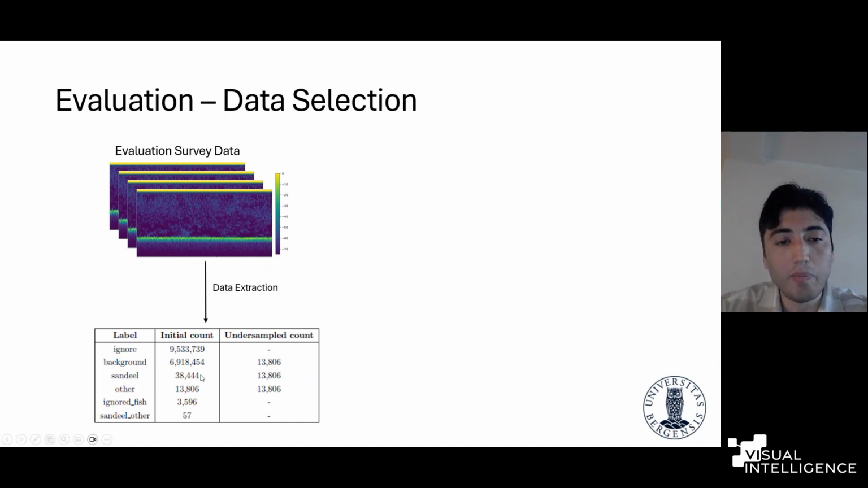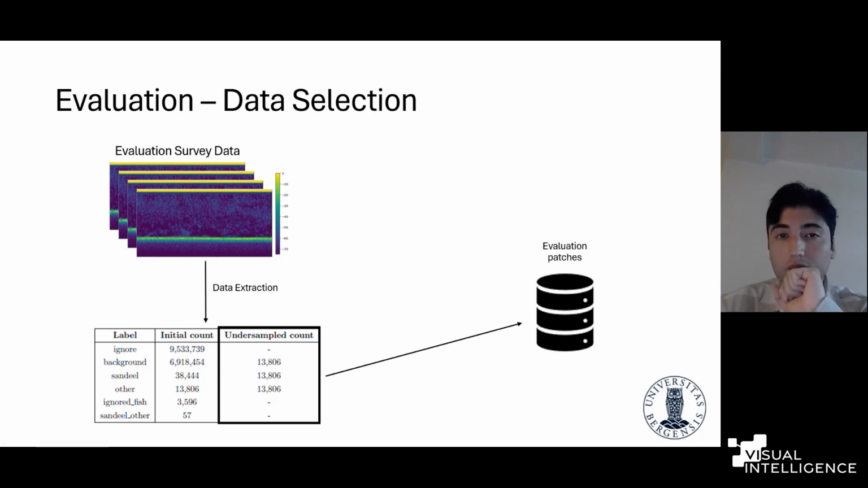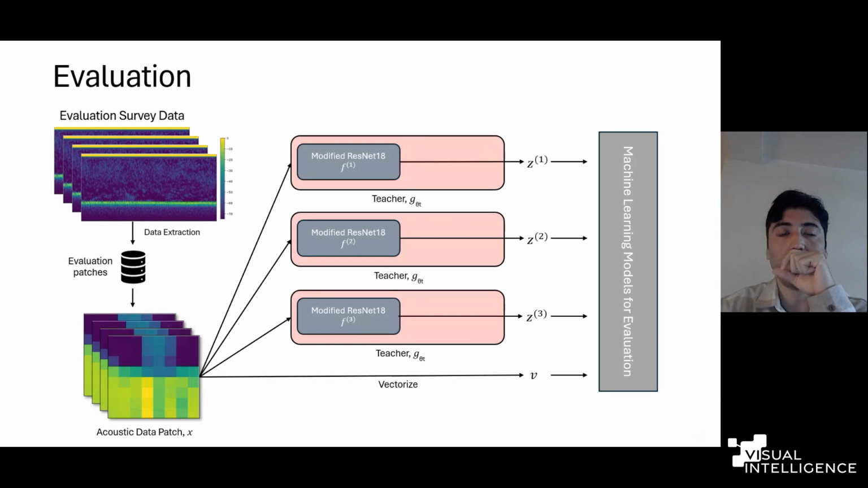What we did afterwards, we applied random undersampling, considering the least amount of the class, which is 13,800 here. We applied undersampling for background and sandeel, and eventually we had these evaluation patches here. So this is only for evaluation purposes, and we wanted to use class balanced data so that we can see the differences. And here is the overall procedure for the evaluation. I already discussed creating the evaluation patches. And after this point, what we did. So we have 8x8 patches here, approximately 40,000 patches.